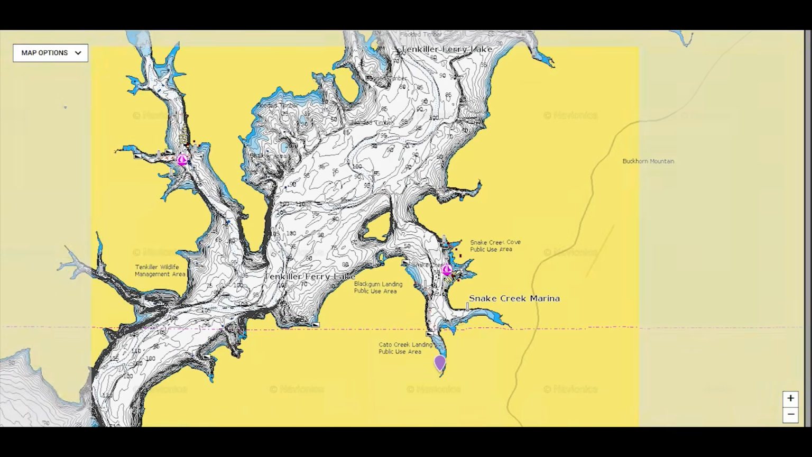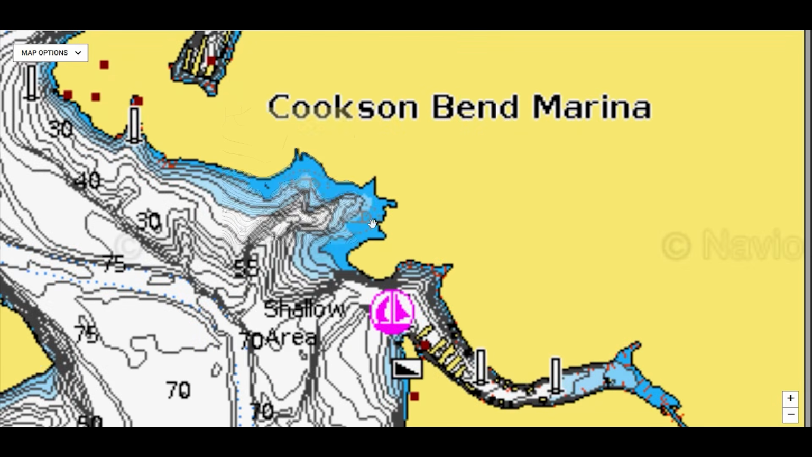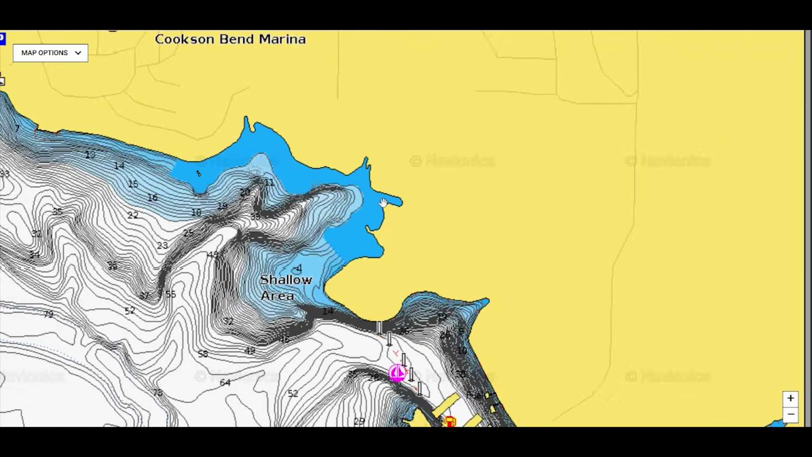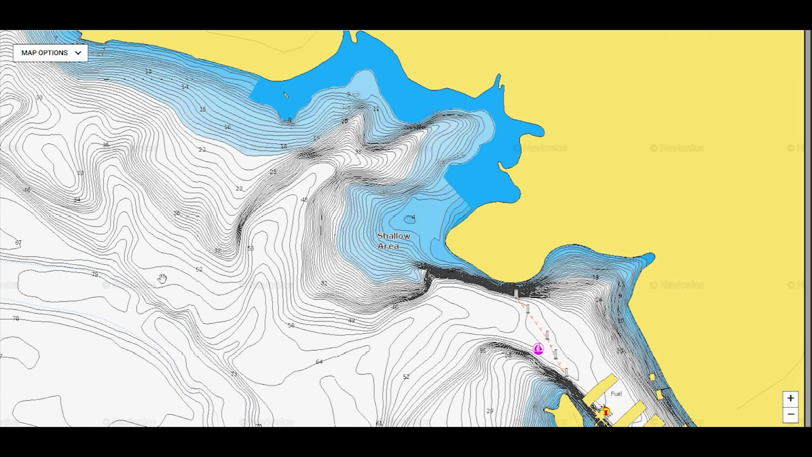There's flooded timber it's showing, but that's what you're going to look for: where do I catch them? Like right here. They're probably going to spawn all up in here. Then they're going to come out here and hang out. And then, yes, they can swim out here, as we know now.